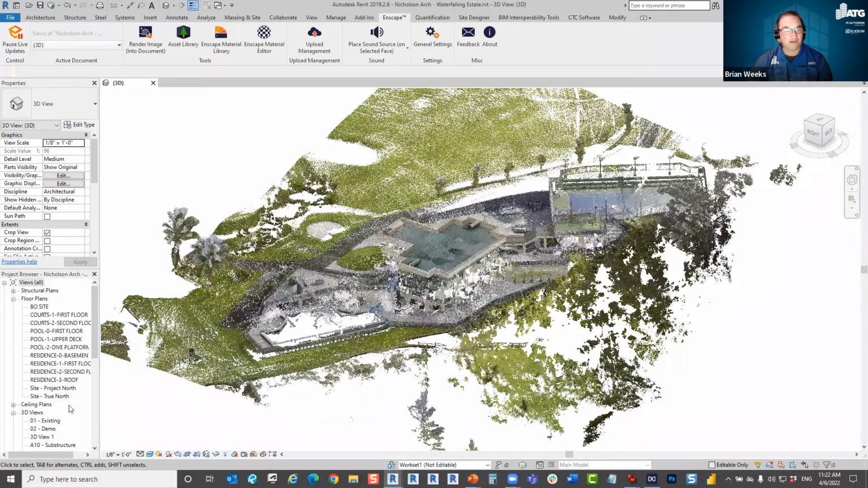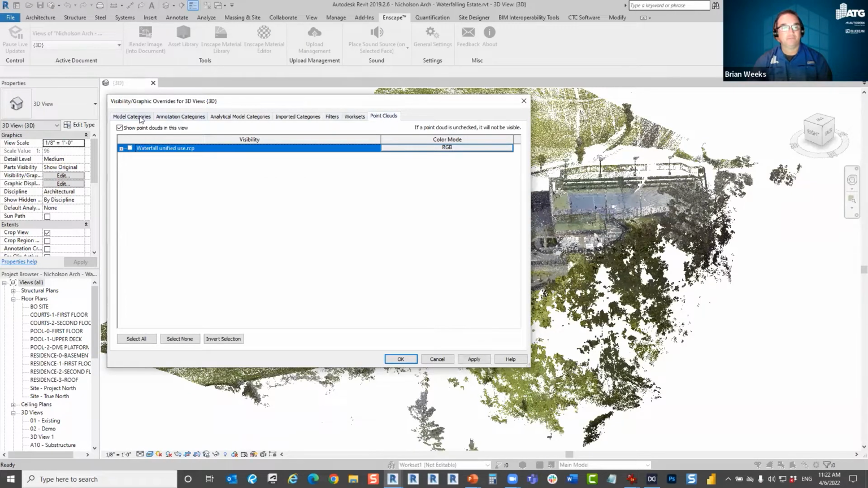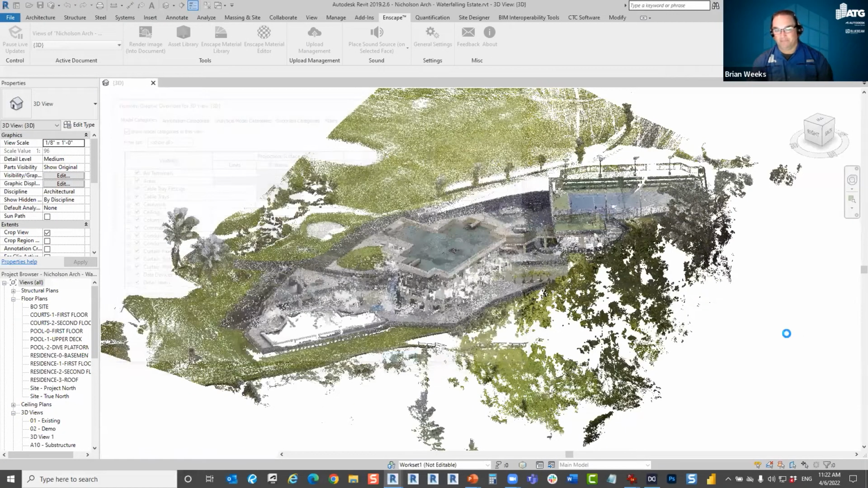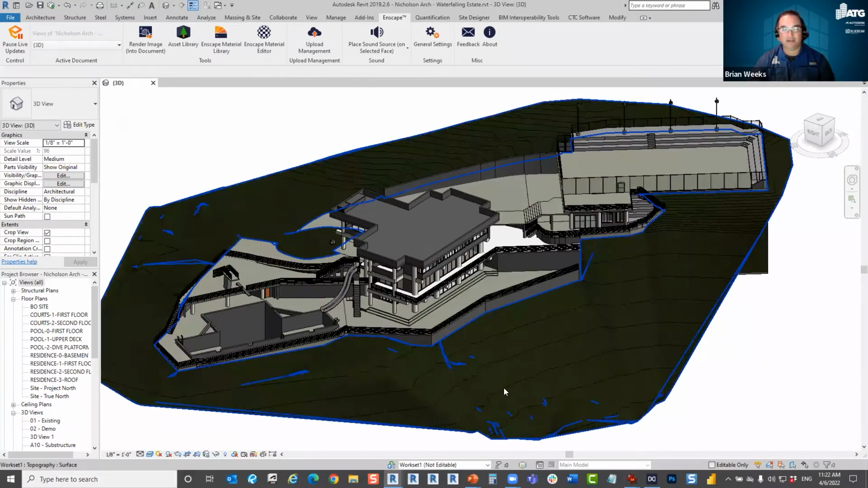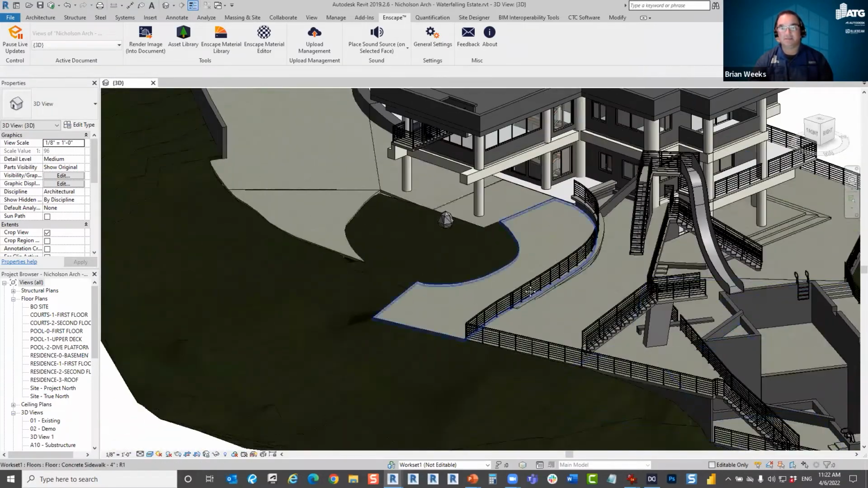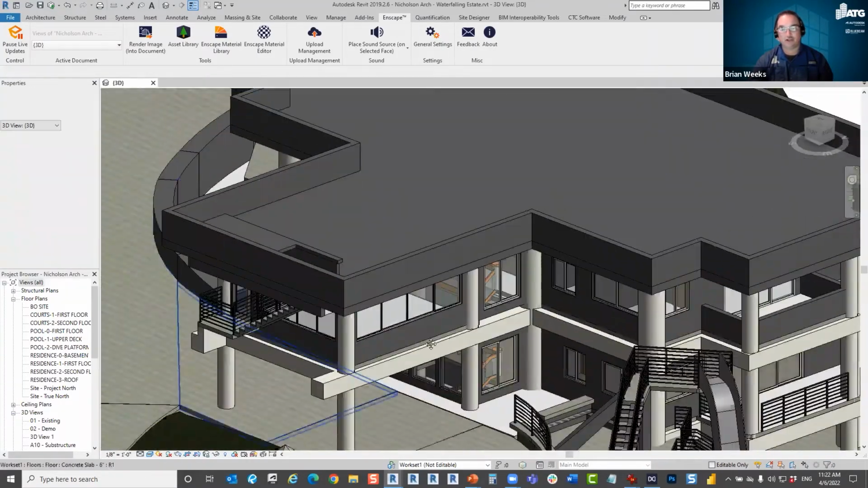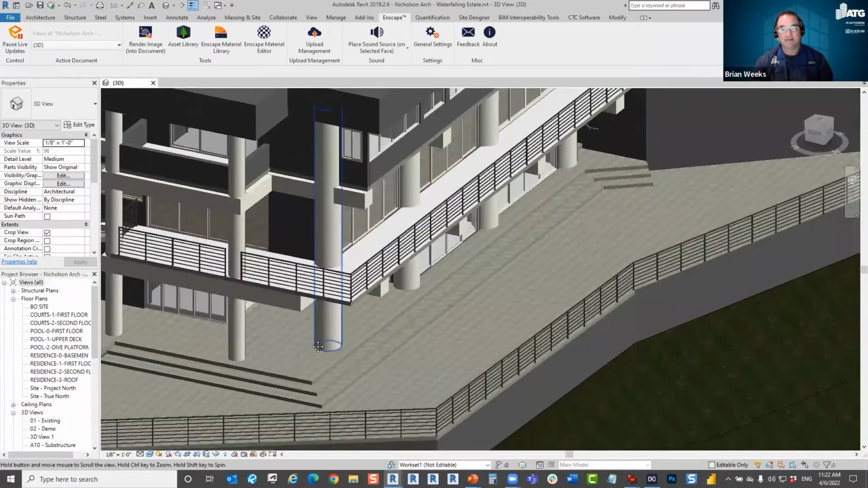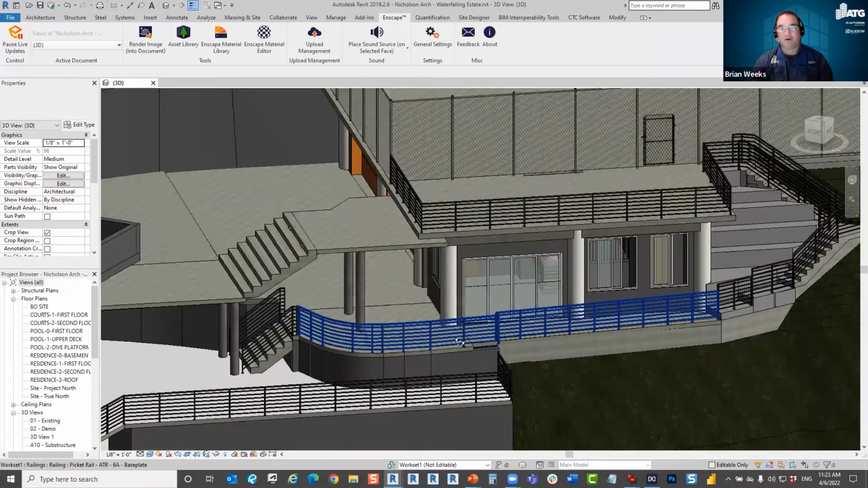So I went through and I had different levels set up for each of the pieces of this project that we were going to be modeling. And then I'm going to go ahead and turn off the point cloud and turn on the model. And again, the deliverable for this project, the client was just paying for the LOD 200. They didn't need materials, and they didn't need specific doors or anything like that. Furniture didn't need to be modeled. So as you can see, we completed that part of the process.